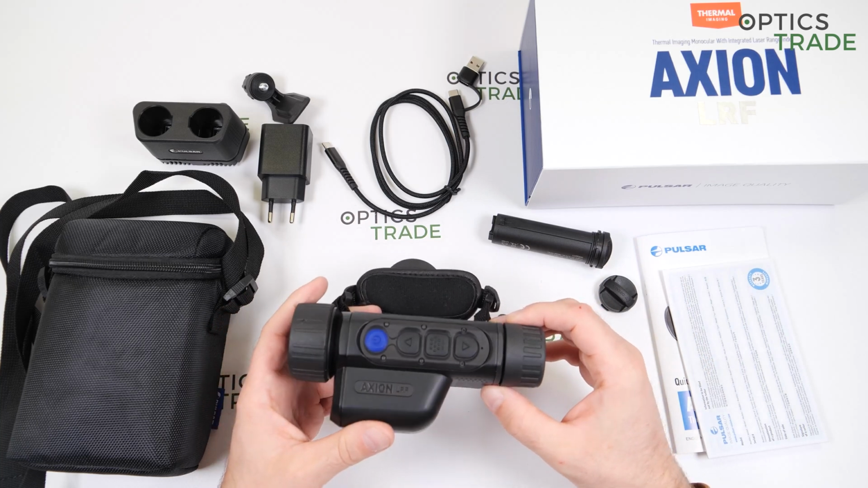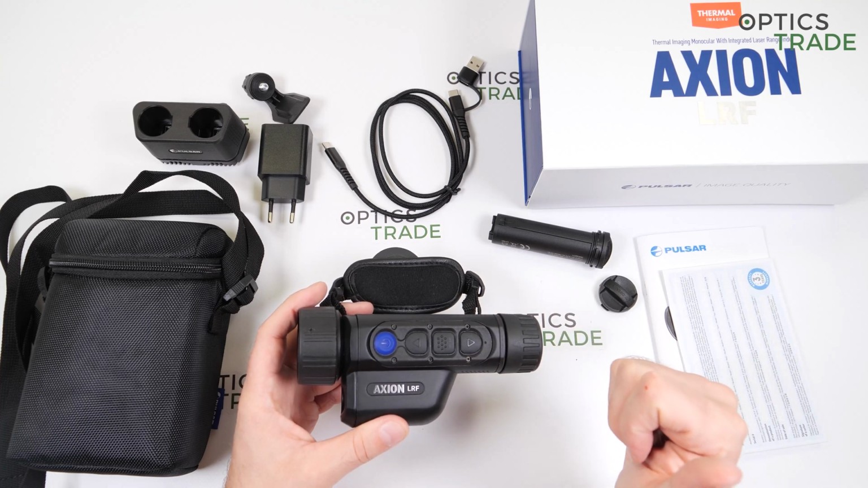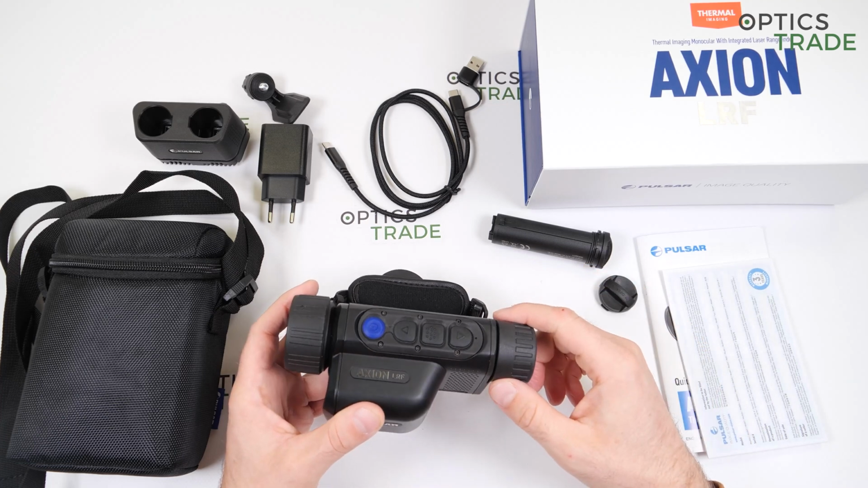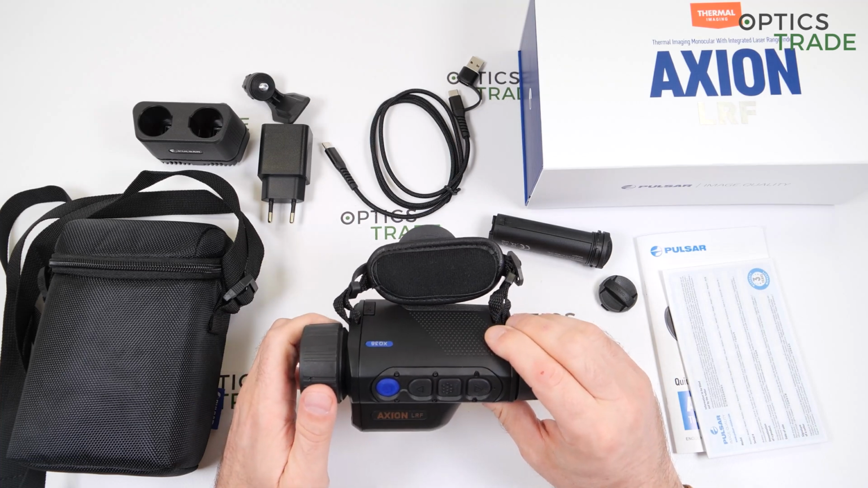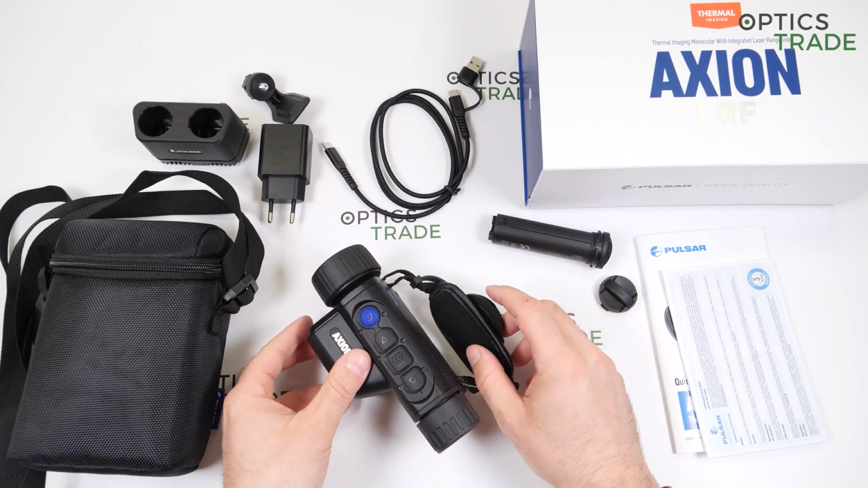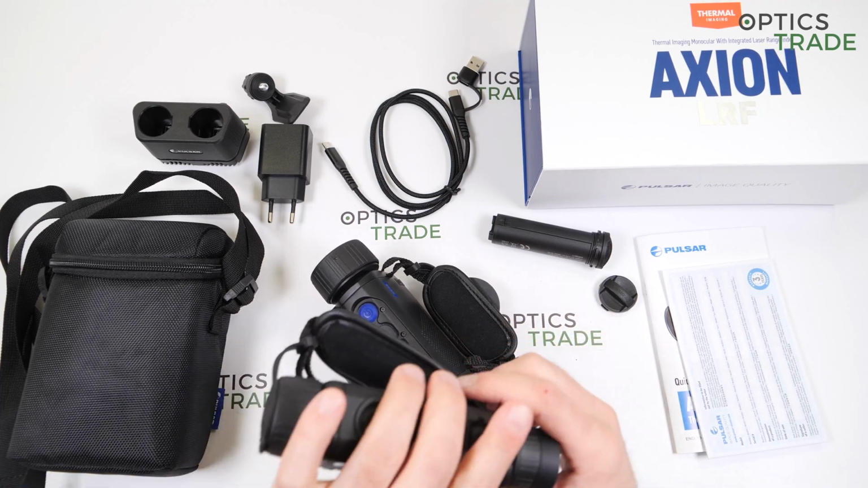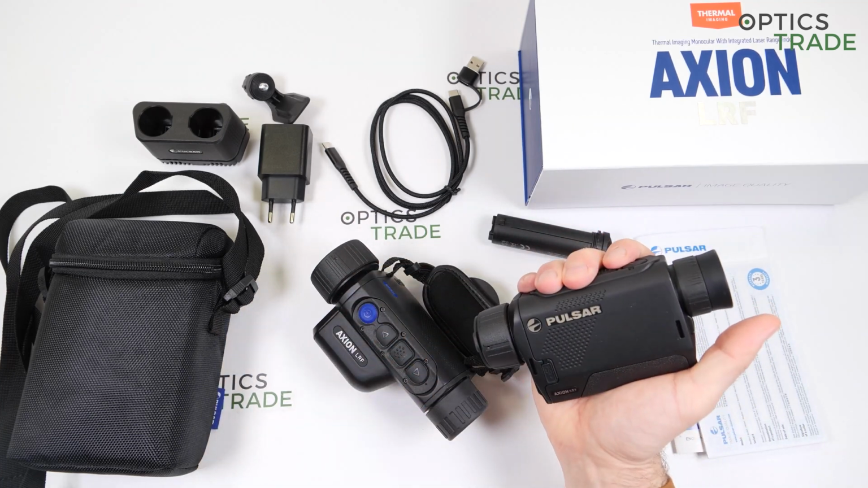I believe that many people will opt for this device to have two functions, so animal detection and range estimation in one device. I also think that those who really wish to have the most compact device possible would go for XM Axions, because they're really pocket size.